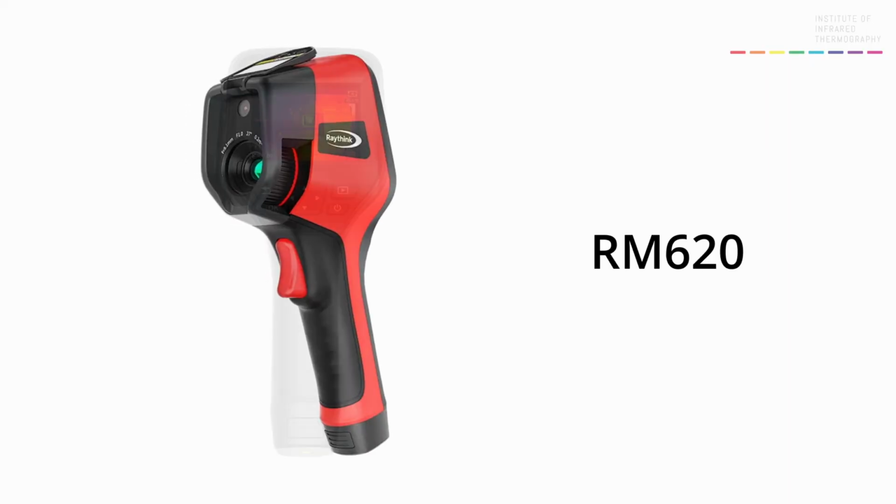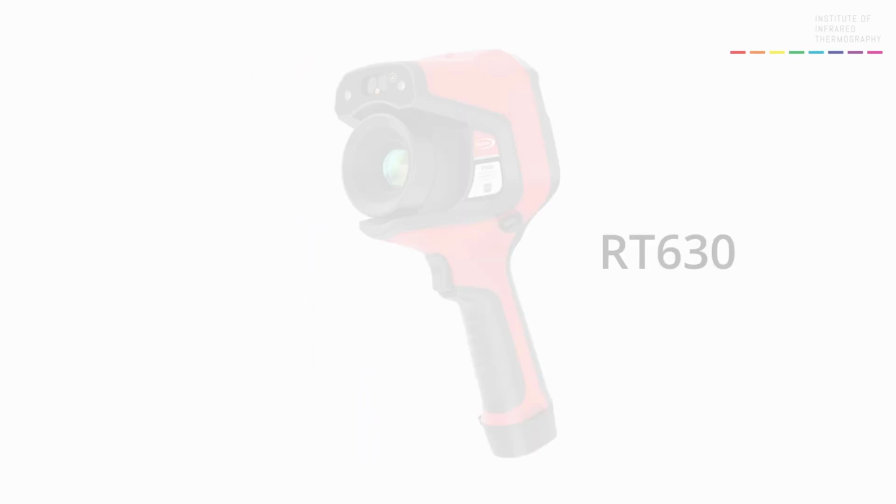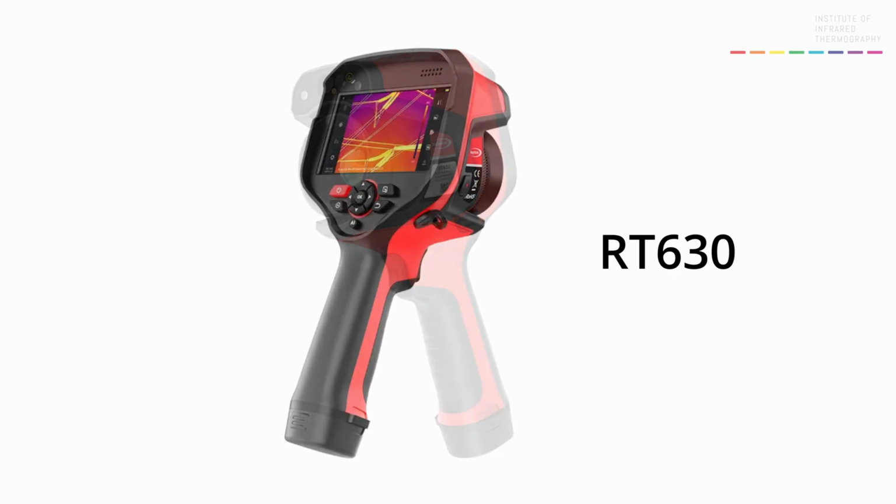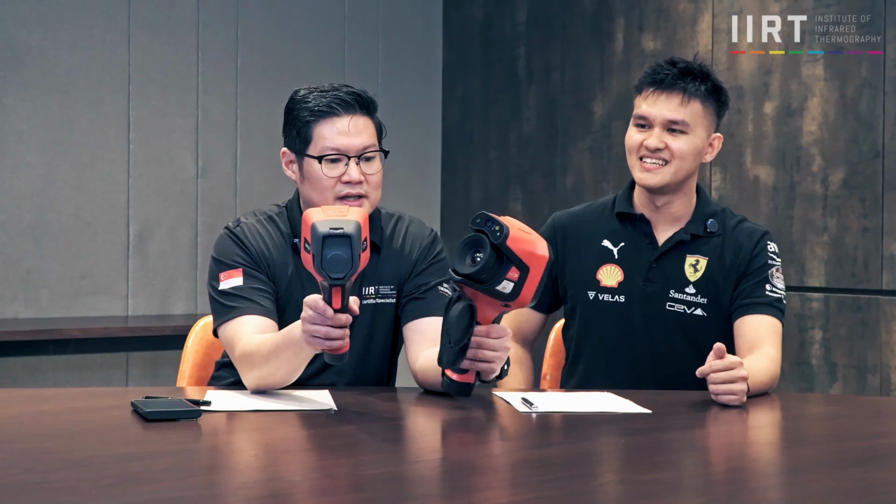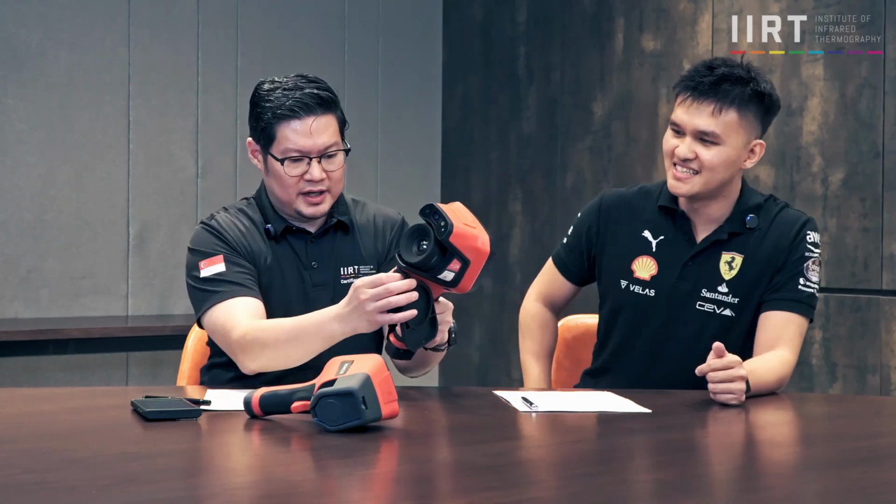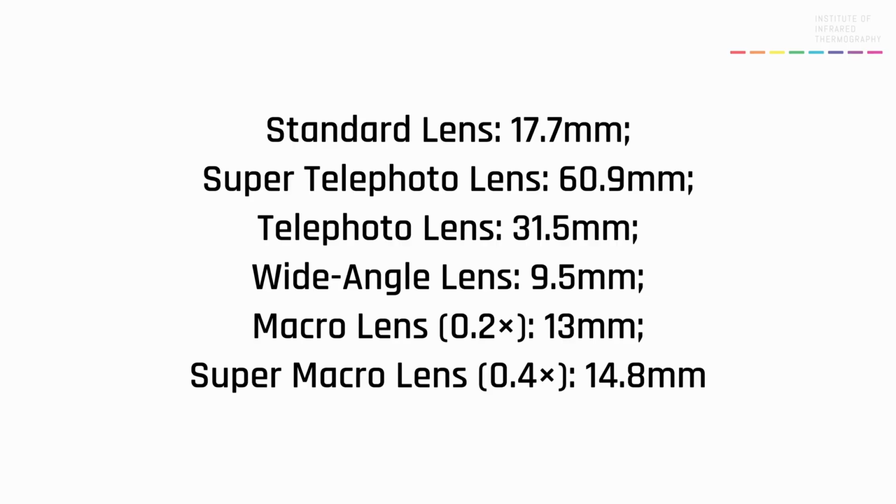But I think what I'm excited to get into is the additional things. What's so special about this particular camera? So what we have in front of us is the RM620, and this is the RT630. Look at the size difference. There has to be way more things inside this big one. Okay, and I think one of the things that we've encountered, let's put this aside, is the lens. Yes. What lens is on that can be connected to this thing?